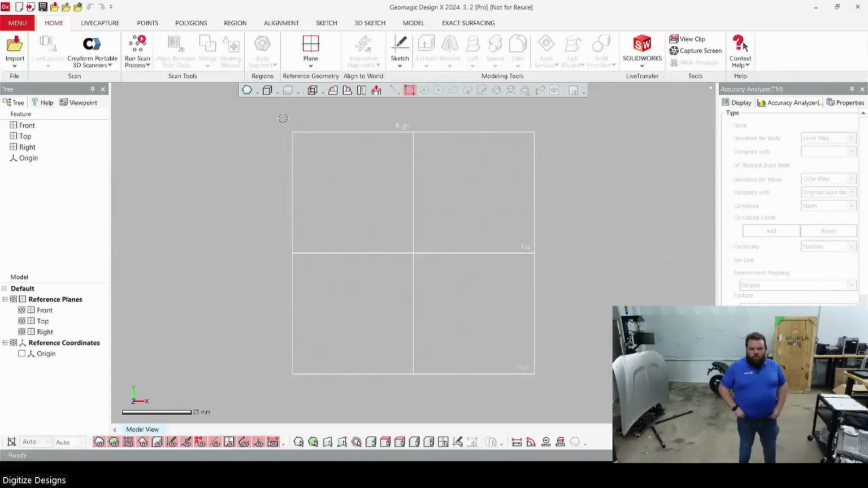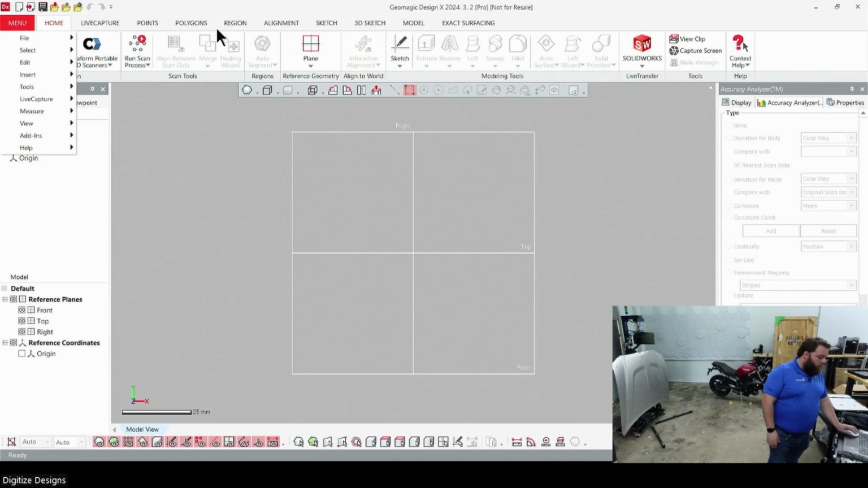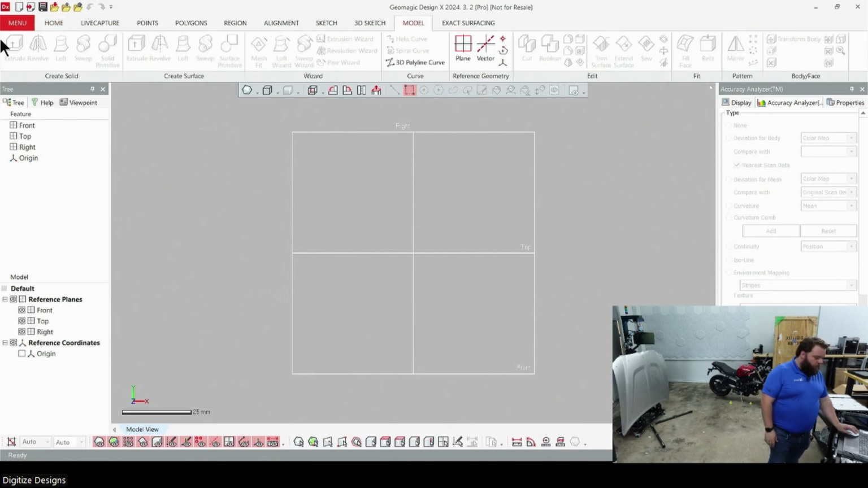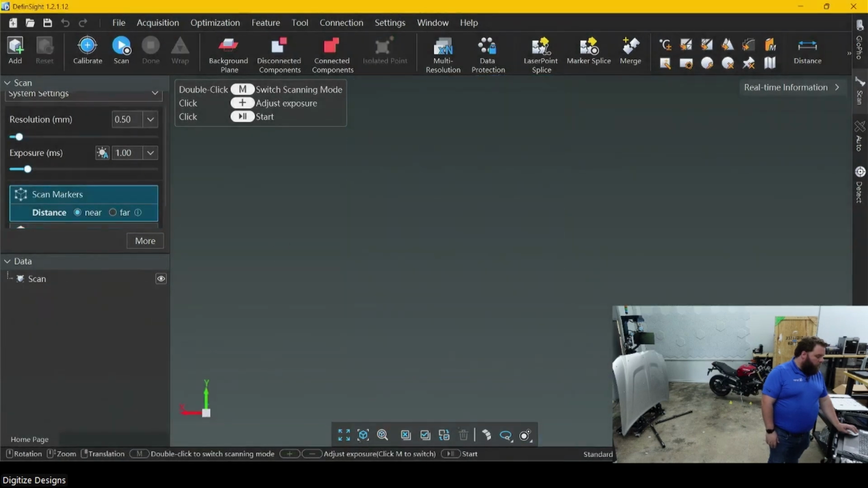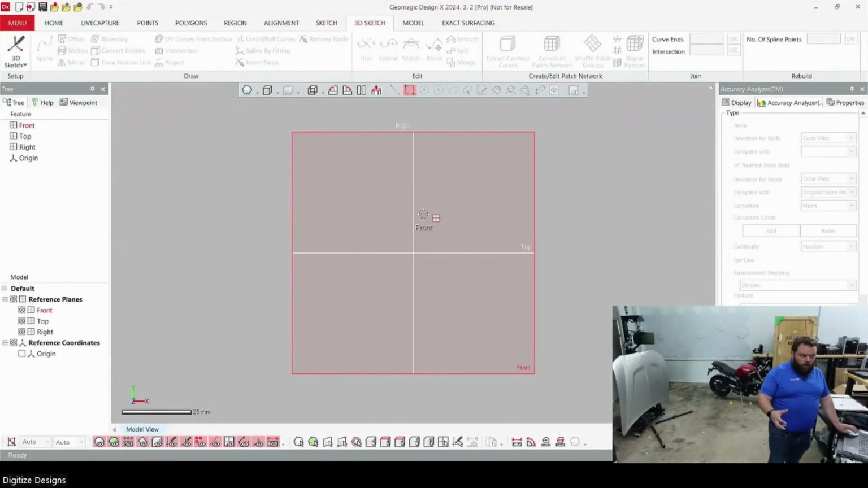It's a fully fledged CAD modeler, both for solids and surface modeling. It's got all the same tools you'd expect a major CAD package to have, like sketching and solid and surface modeling. But on top of those is a whole suite of tools specifically for using scan data to create your models faster and more accurately.